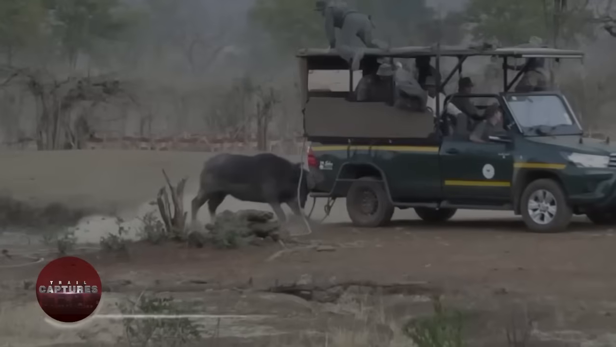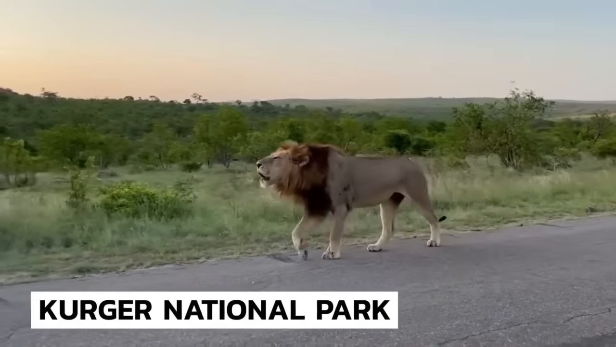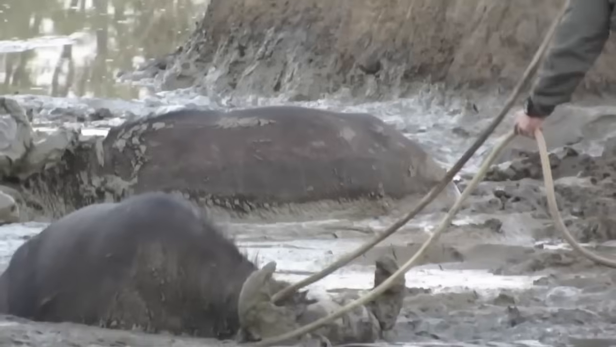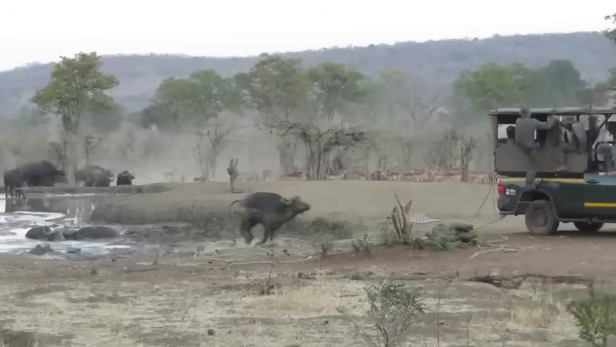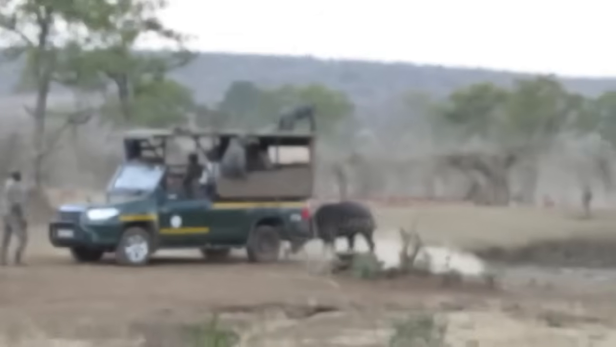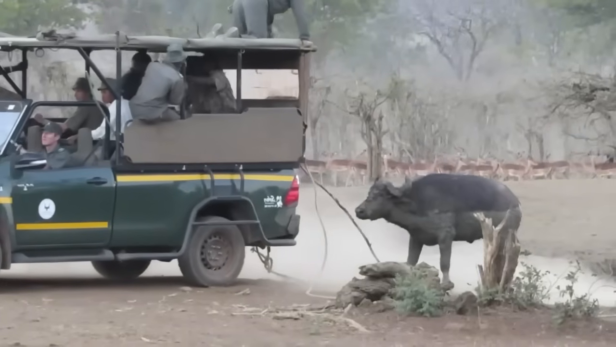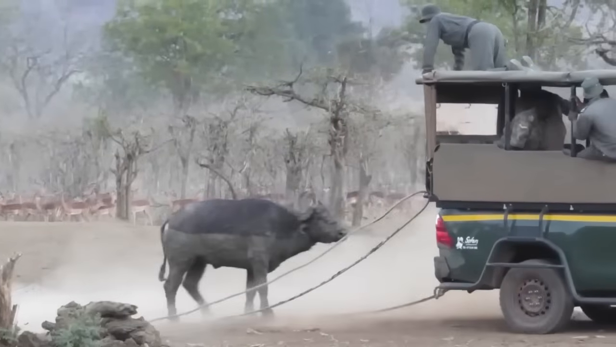Buffalo attack after the rescue. In Kruger National Park, a rescue operation to save a trapped buffalo took an unexpected turn. Park rangers pulled the buffalo from a mud pit, hoping to free it from drowning. However, the distressed buffalo became agitated and aggressively attacked the rescue team with their truck. The team managed to escape unharmed, but the buffalo's anger persisted, demonstrating the unpredictability of wild animals. It doesn't matter if you save them from death, they'd still attack in fear. Nature's quite scary, isn't it?